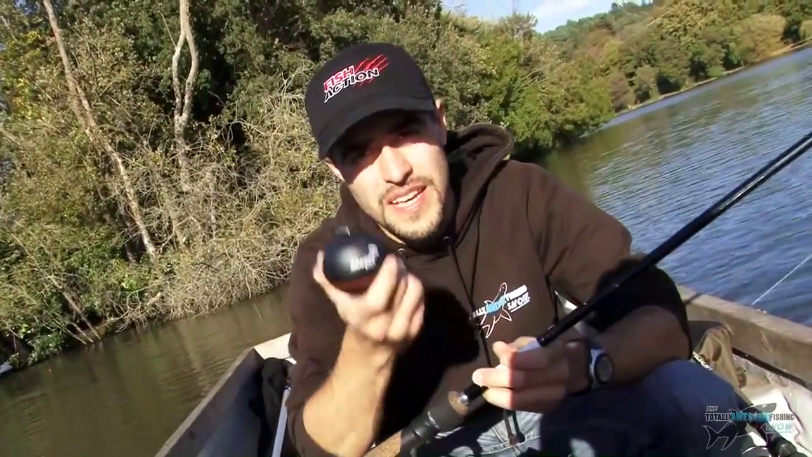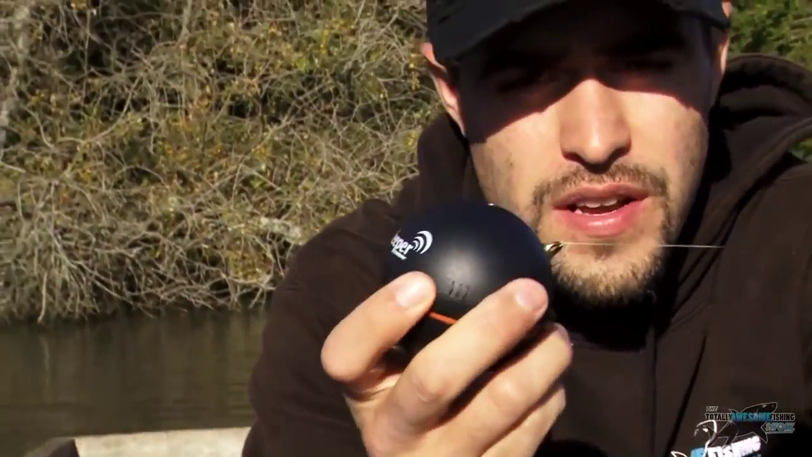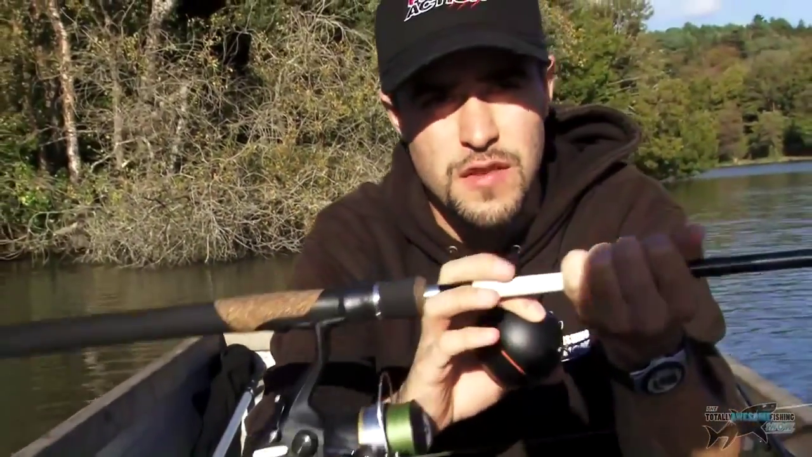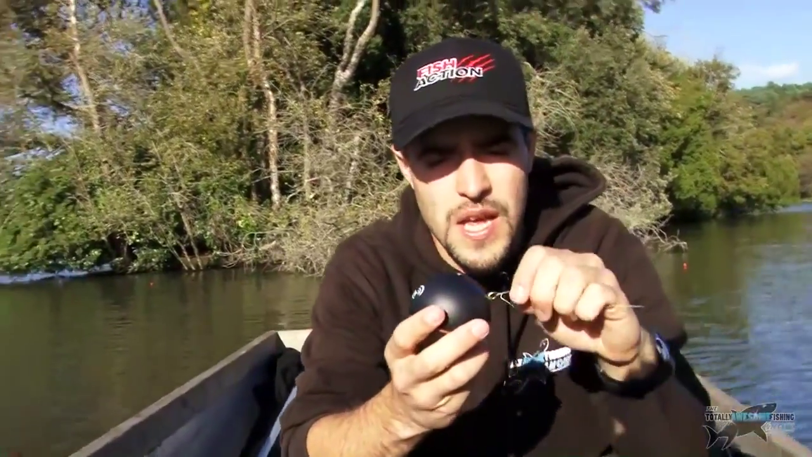Well, I'm down here at Old Berry Hill Lakes, and I'm going to give this little bad boy a go. So I've got it all charged up. I've got 25-pound braid here. It's a spinning rod, but it's a real thick rod. It casts 20 to 50 grams, so it's easily going to cast this. I'm not looking to punch it out miles.